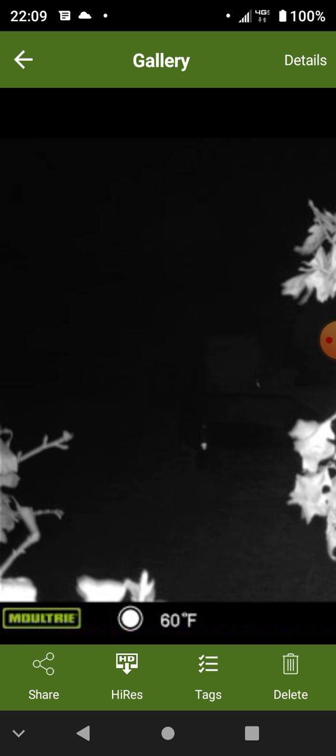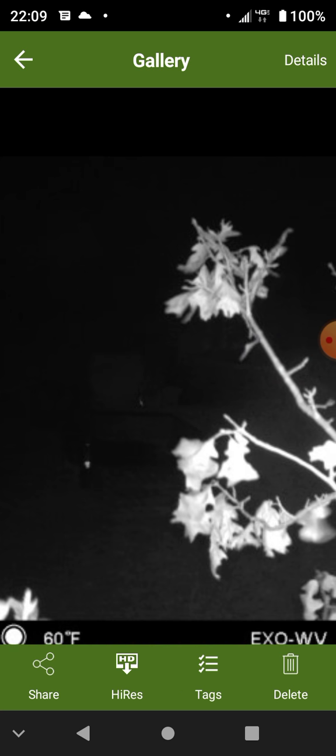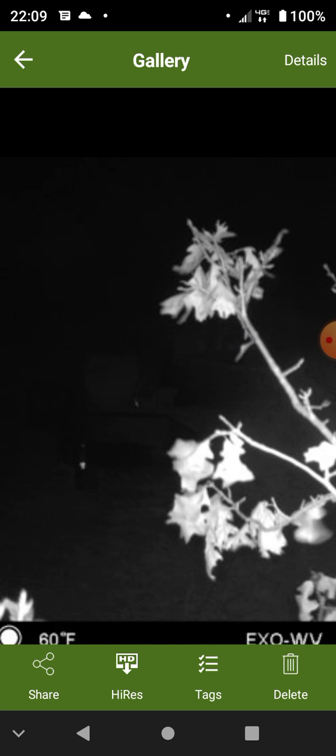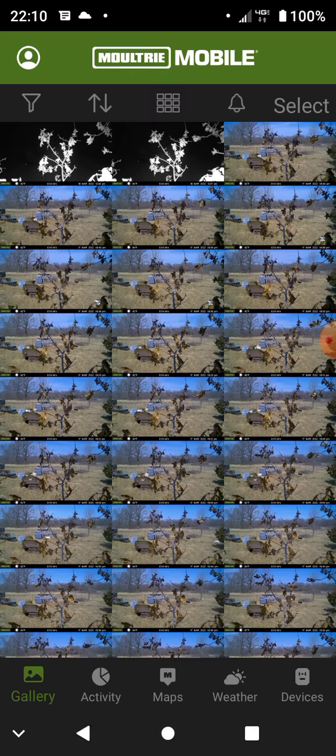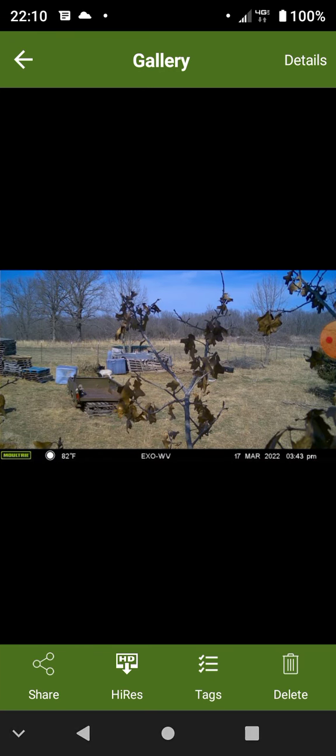Could be a goat. Looks like it might be a goat. I gotta turn that branch so I can actually see what's going on. Probably the one over there on the right too, and one on the left, but definitely the one in the middle. Last update before that was 3:43 p.m.